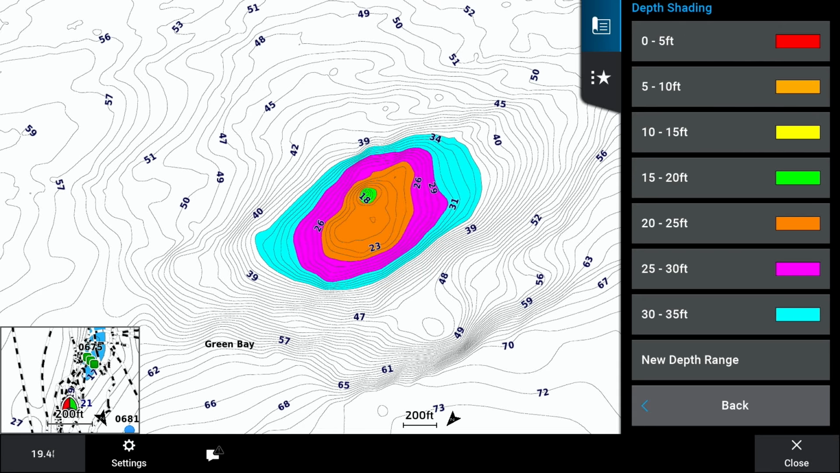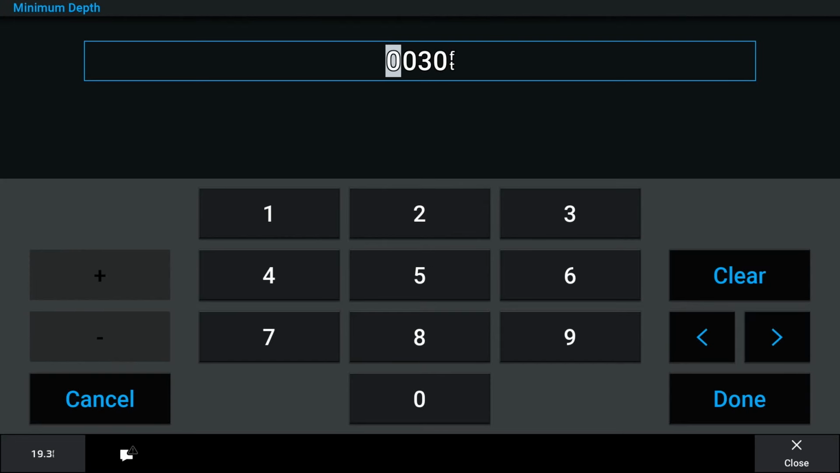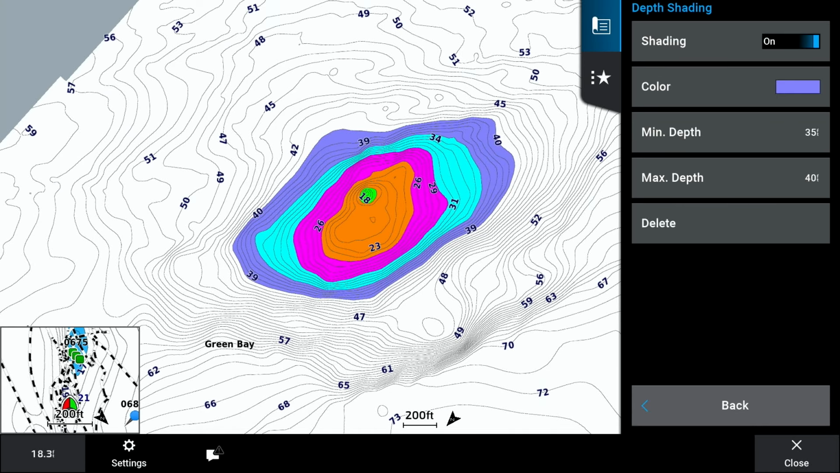If we go into that, you can see you got 0 to 5, 5 to 10, 10 to 15, 15 to 20, and so on. What that is doing is basically breaking those depth increments out, that way they show in colors on my screen. I got it set out right now to 35 feet. What I'll do is add a new depth range, and I can go from 35 to 40, and that's already set, and I'll make that another color here. The reason why I like doing that is now anything to that 40-foot mark is going to be highlighted.